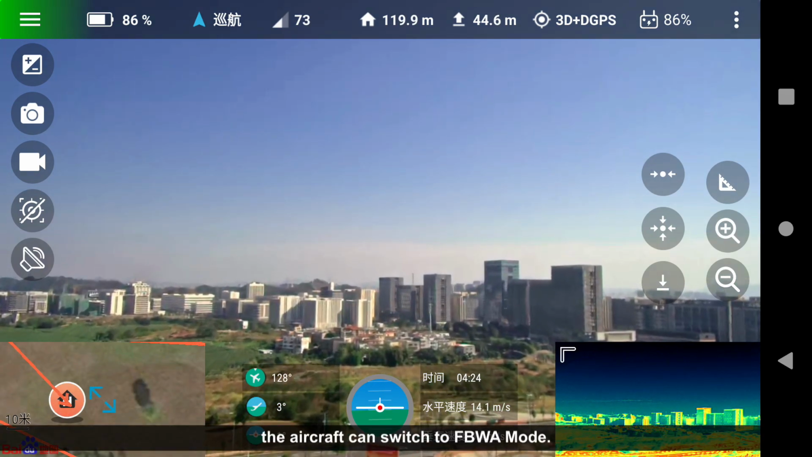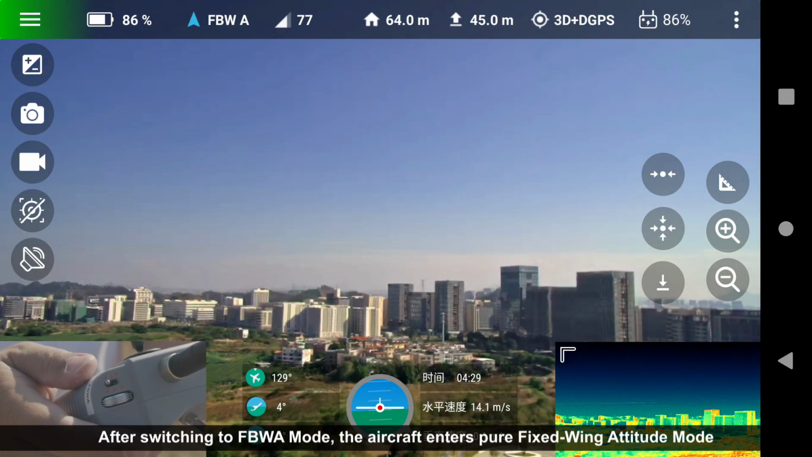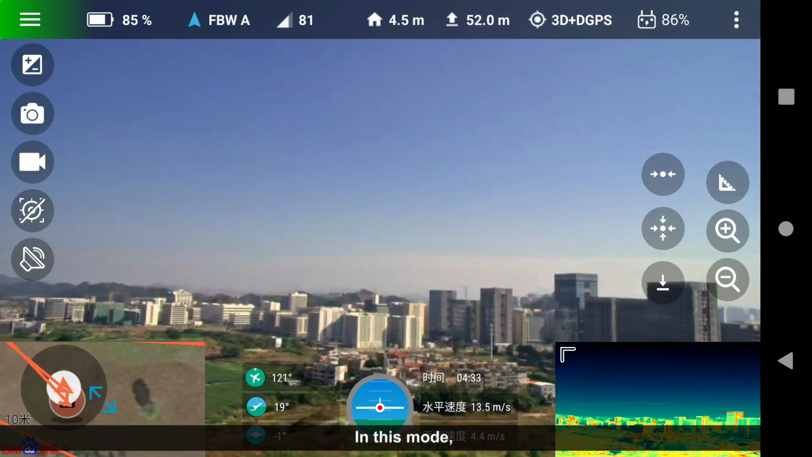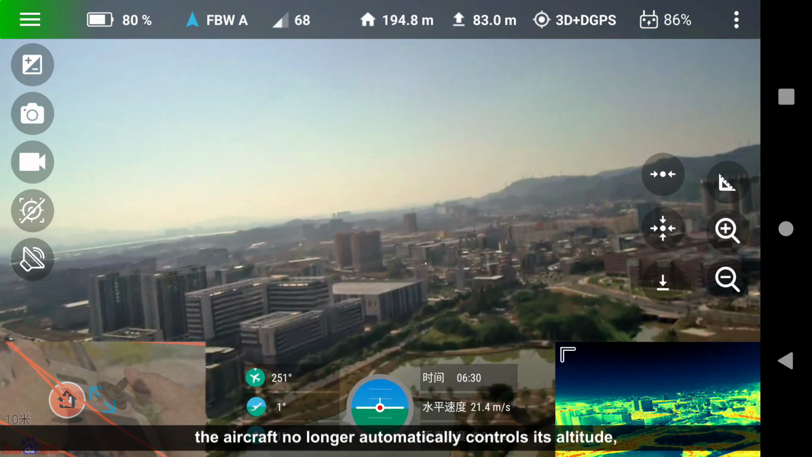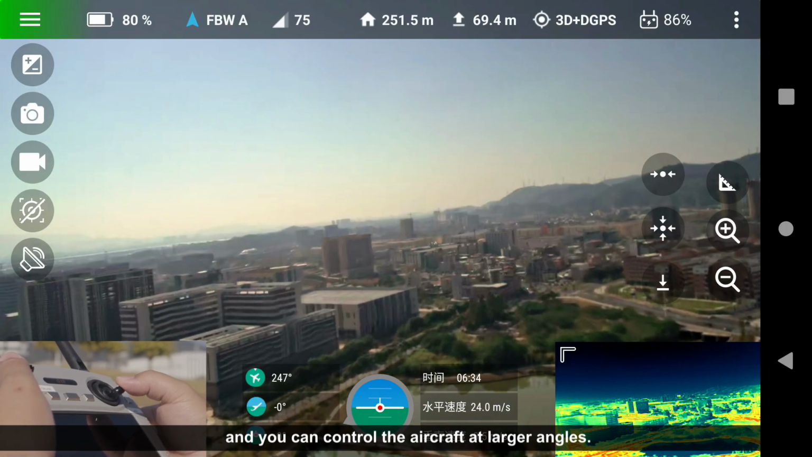In cruise mode, the aircraft can switch to FPWA mode. After switching to FPWA mode, the aircraft enters pure fixed wing attitude mode. In this mode, the aircraft no longer automatically controls its altitude, but the control method remains unchanged and you can control the aircraft at larger angles.